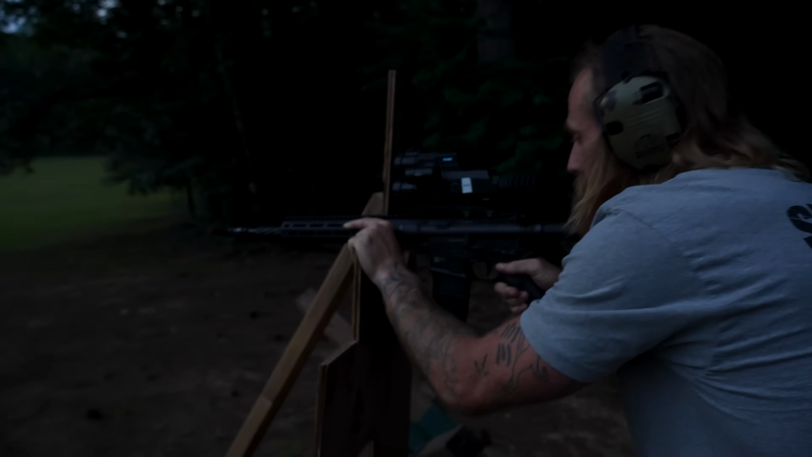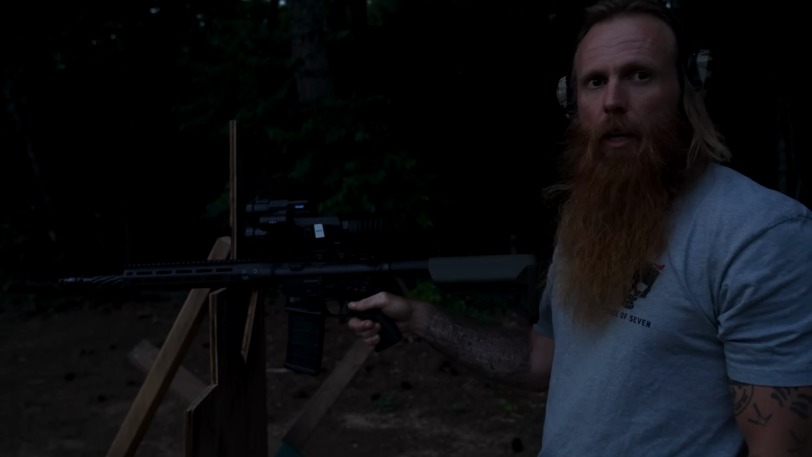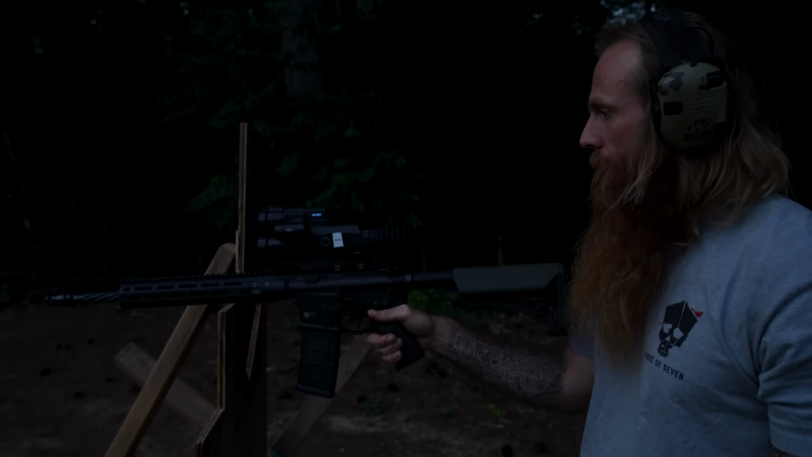That's shooting off of night vision. The shot, muzzle flash, nothing affects the image at all. It's just as clear as can be, man.